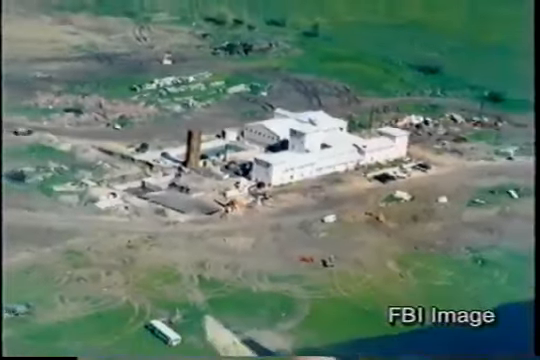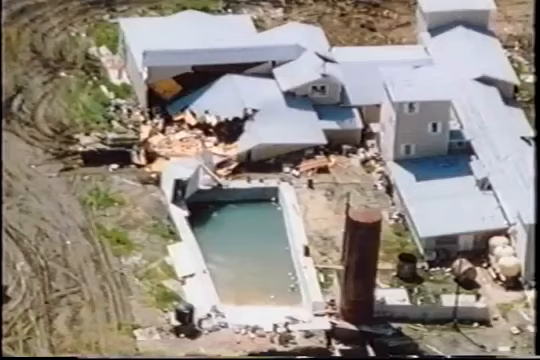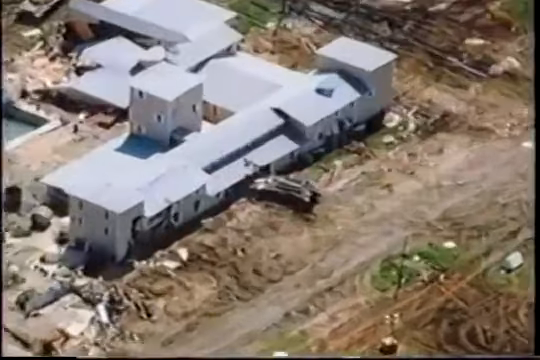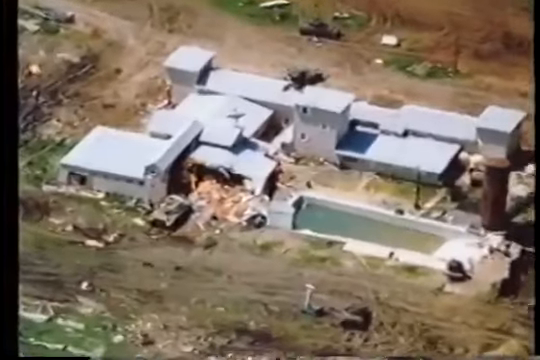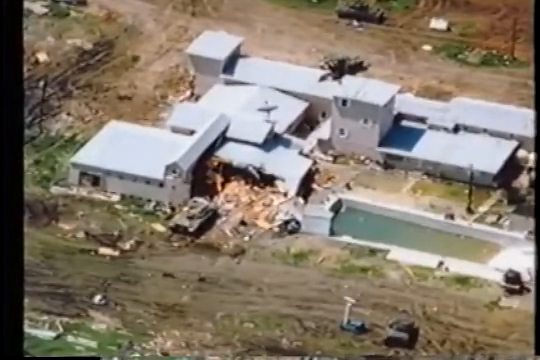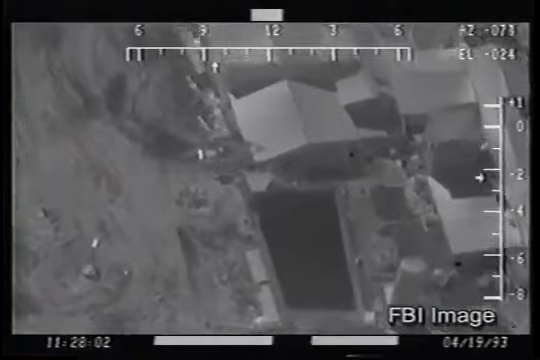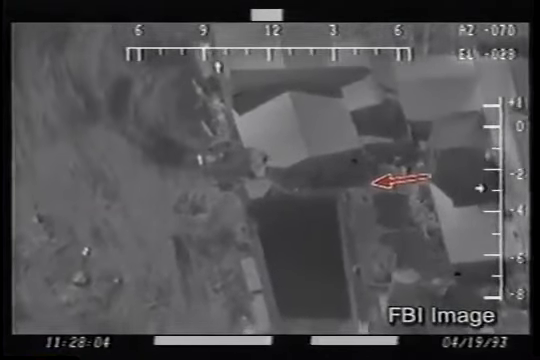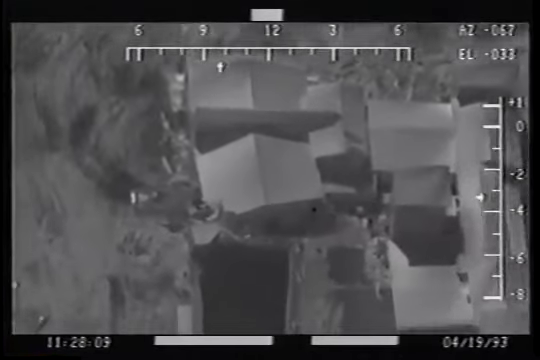To understand what you will see in the following film, it is important to remember the sequence of events on April 19th. On that day, the FBI began inserting CS gas dissolved in methylene chloride into the building. At the same time, tanks began to demolish the building in order to deliver more gas and drive the Davidians into the open. It has been alleged that at mid-morning during this assault, a gunfight erupted between the Davidians and federal agents who were supporting the tanks at the rear of the building.